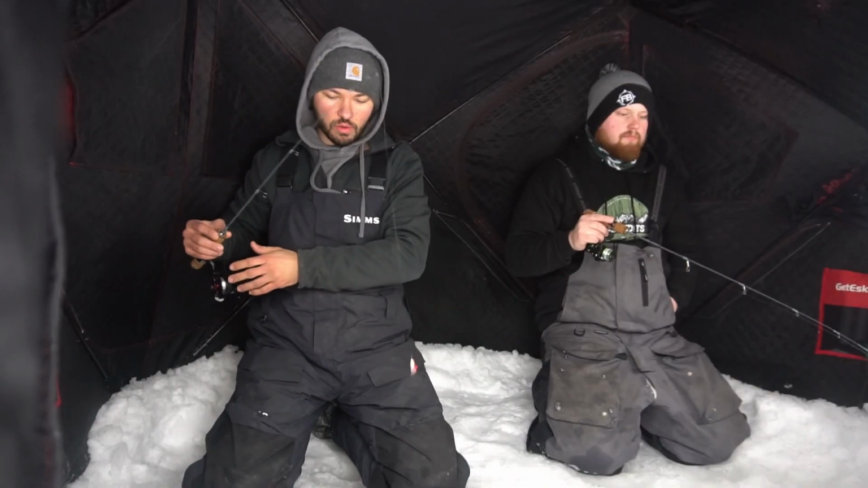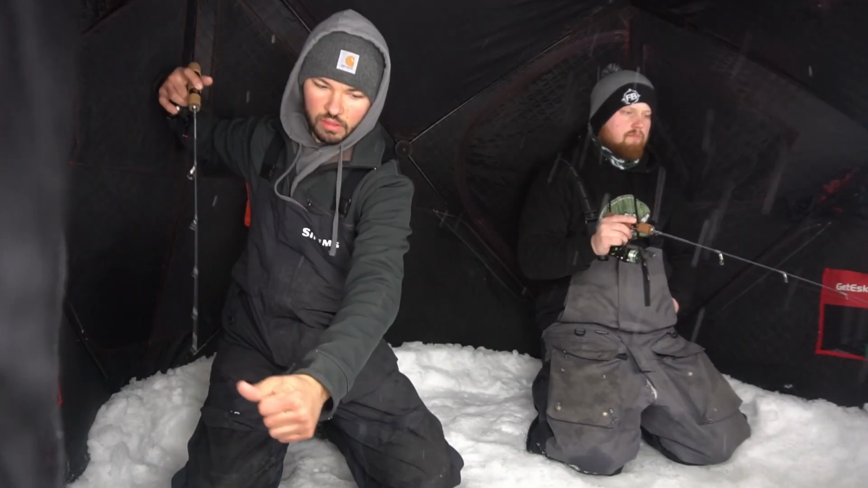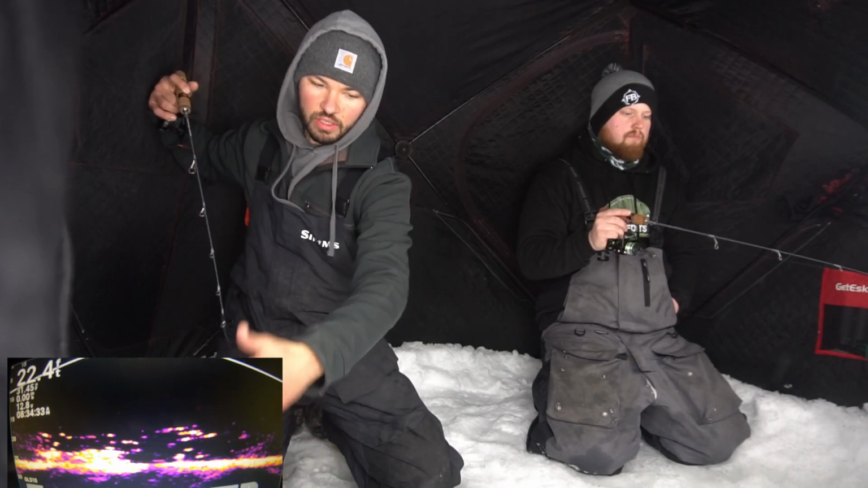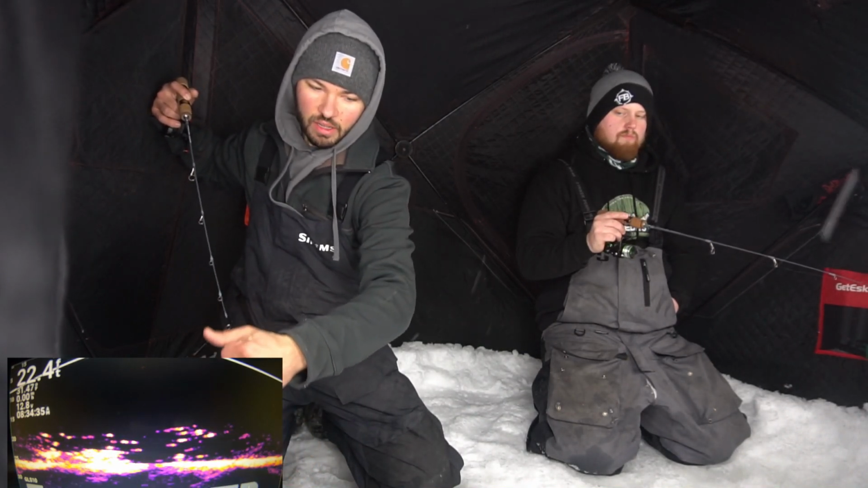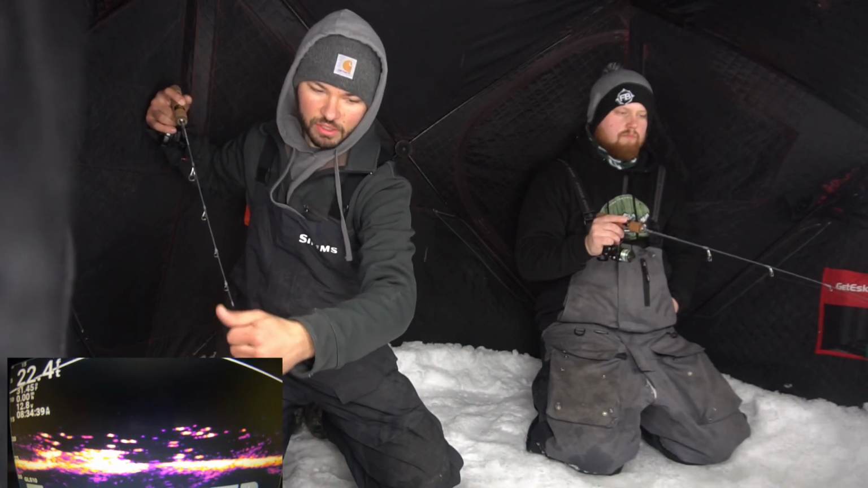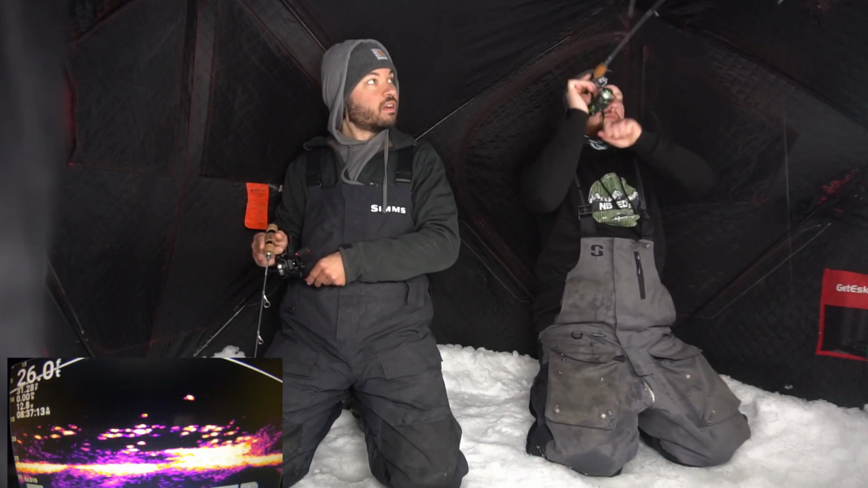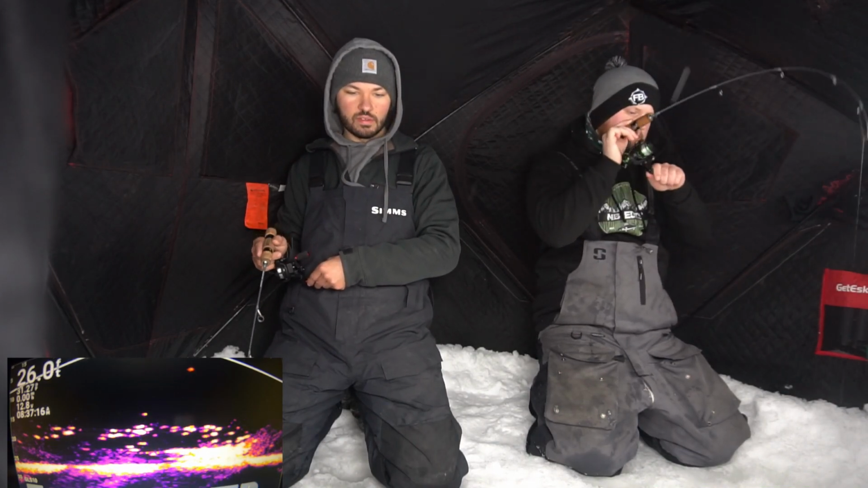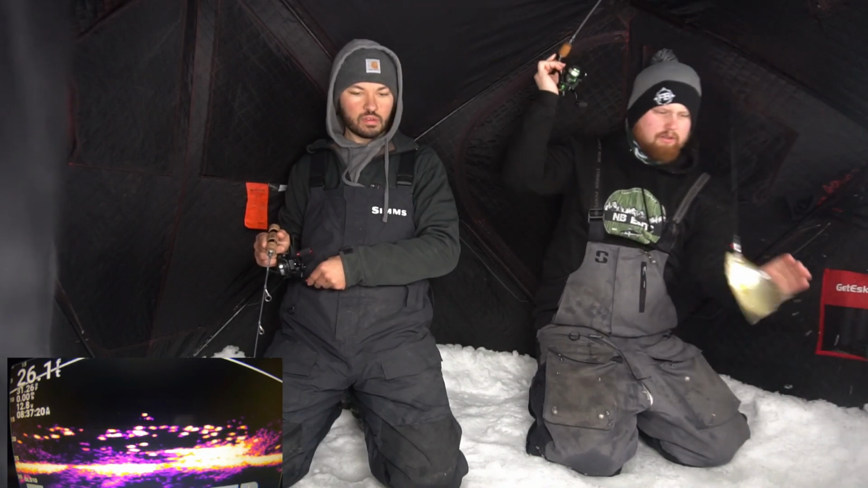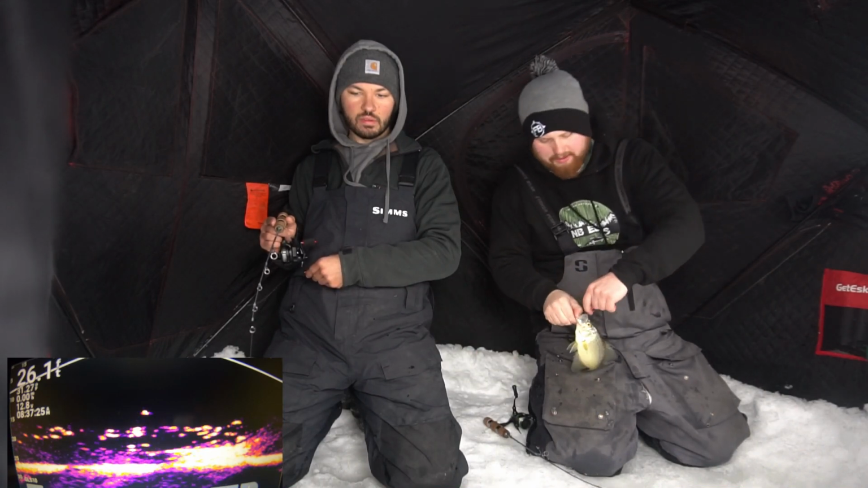All right, you guys, so we made it in the shack, and we finally got everything set up. So I'm gonna go ahead and turn on the Livescope view here. As you can tell, I am dropping my dinner bell down, and you can see there is just an absurd amount of fish. There we go. A little bit better. There we go. First crappie of the morning. Came up and slapped that dinner bell.